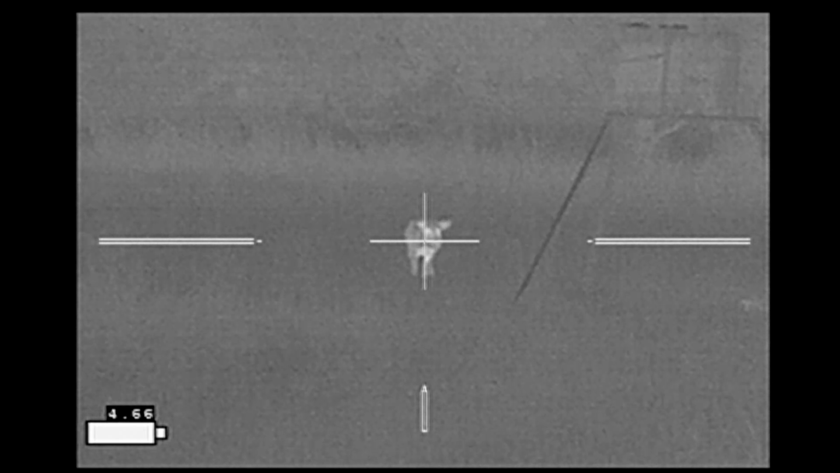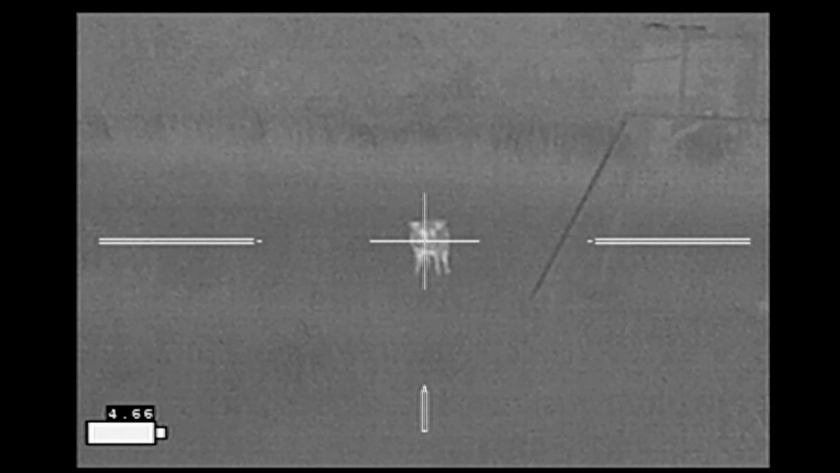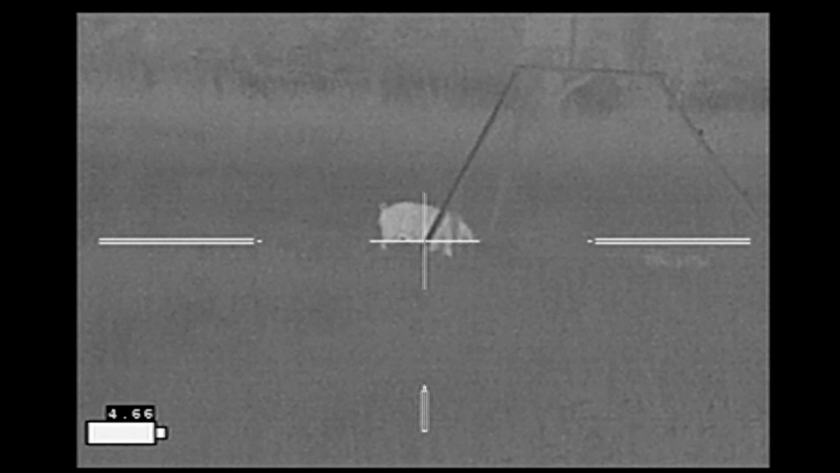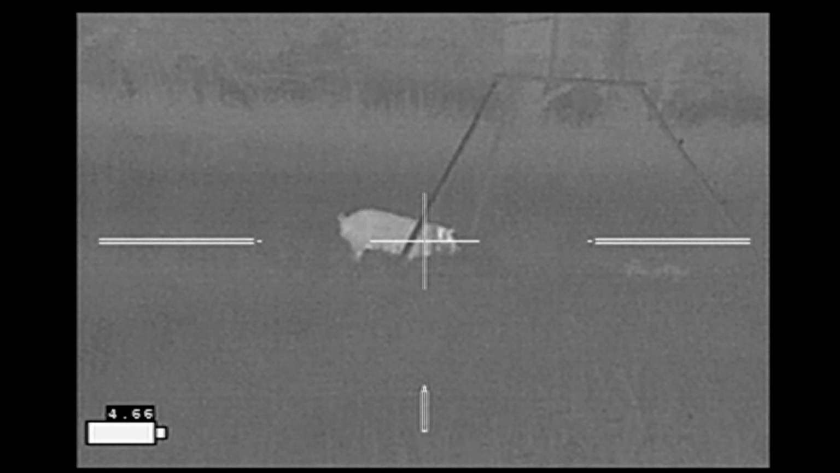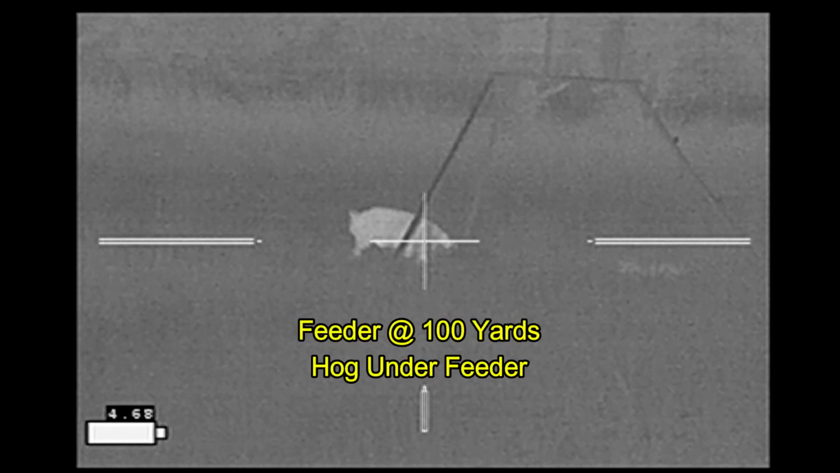He's stopping, doing his security checks, sniffing the air, looking around, listening. Perfect time to make a headshot, but that's not what I want to do with my Defender ammunition, Sierra TMK ammunition. I want to get a nice broadside shot, and he gets lined up right behind the leg of the feeder, so I need to wait for him to move forward a little bit. Alright, here we go.